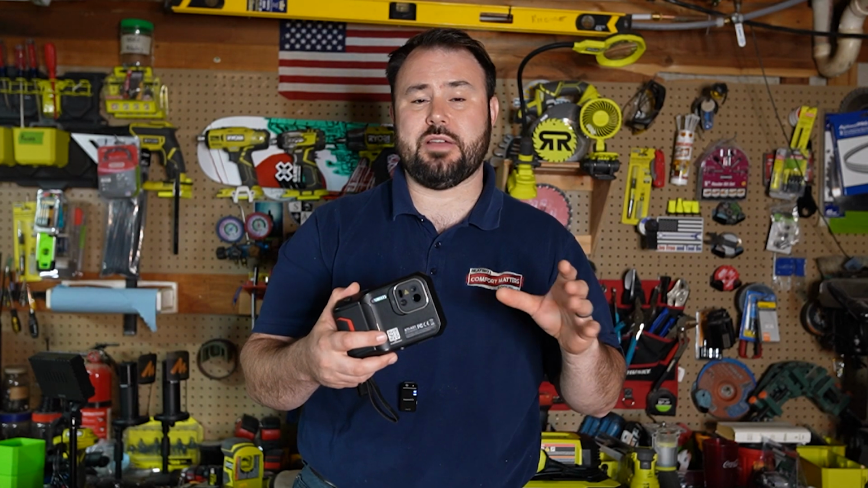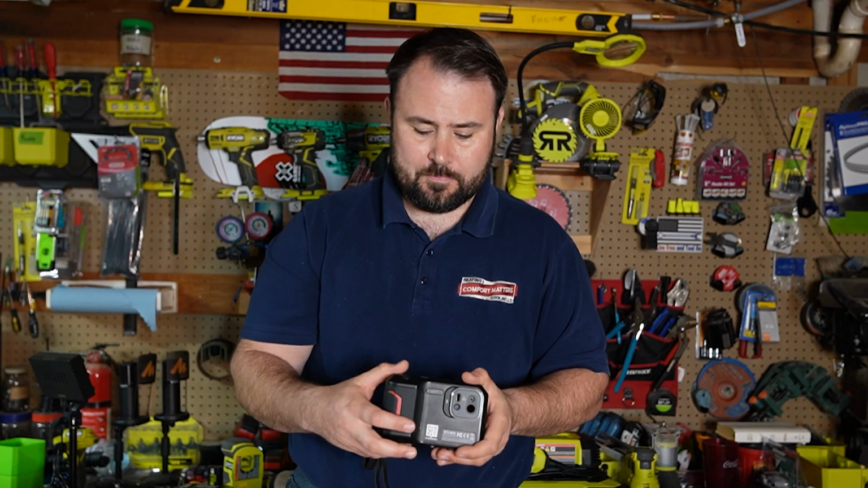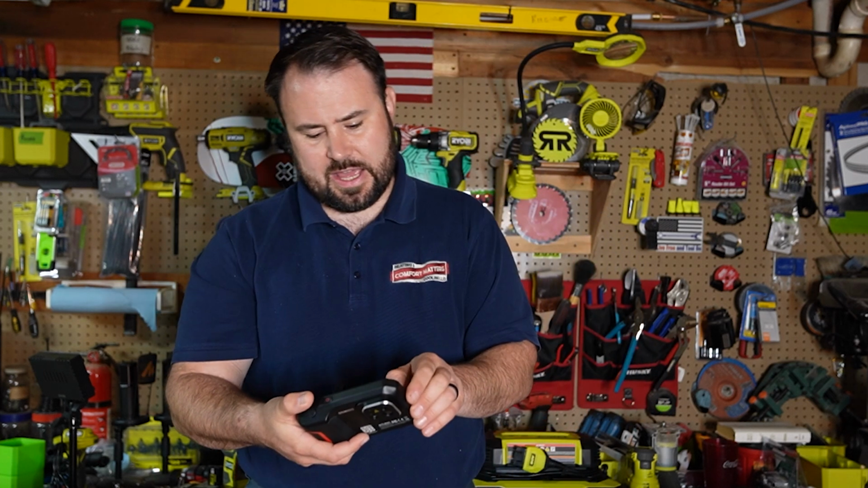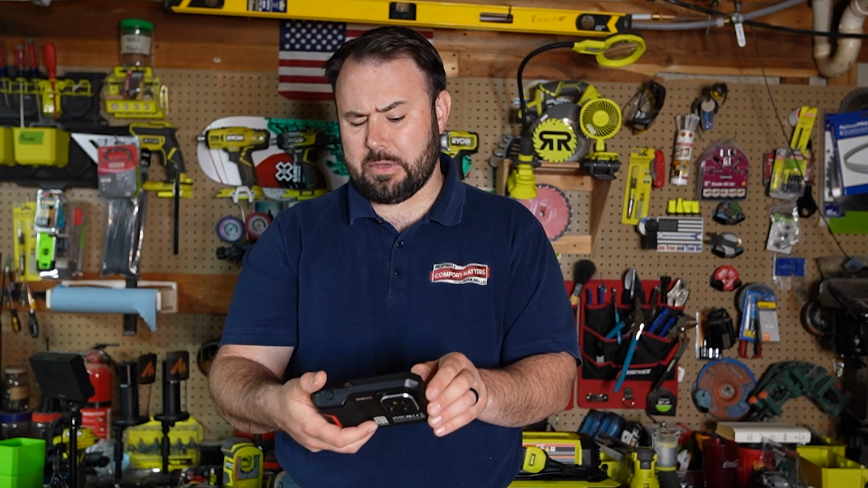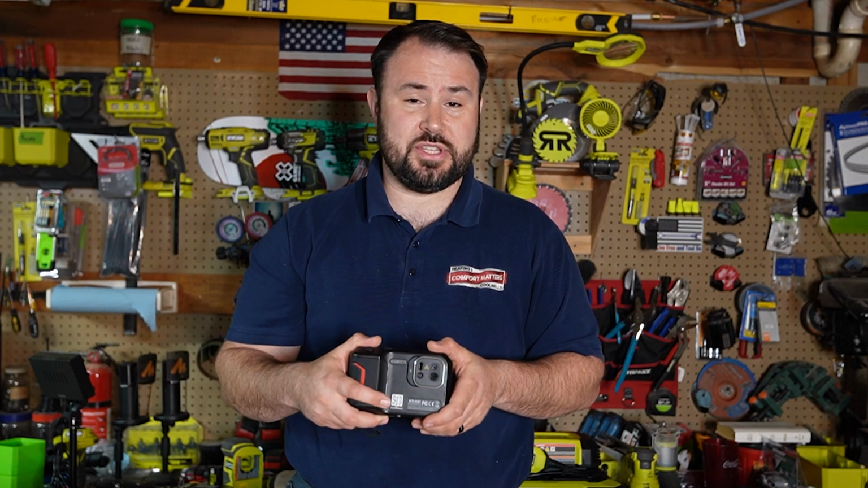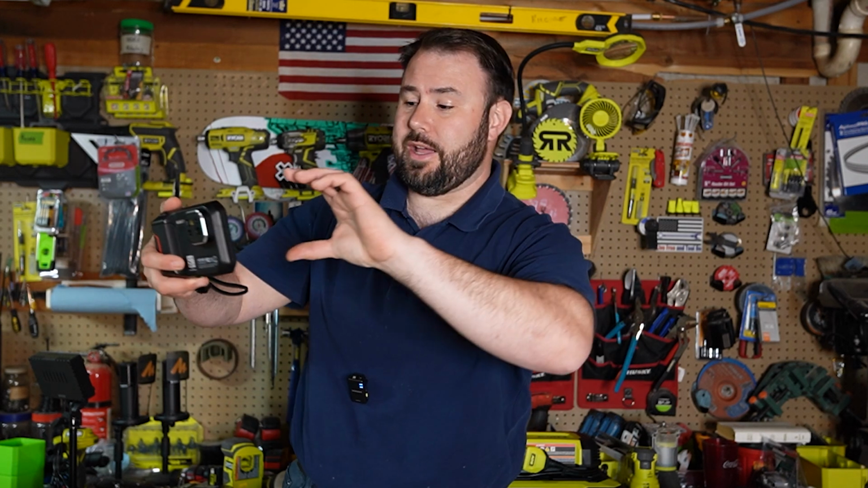And that is super important for a thermal imaging camera because you can scan everything at one time and you have a visual representation. Hence why you're able to take a picture right there. So you can take stills. I didn't find a way to take a video with this, but that's all right. It's just fine. With a still, I can take the video with my phone or anything else on the back side.